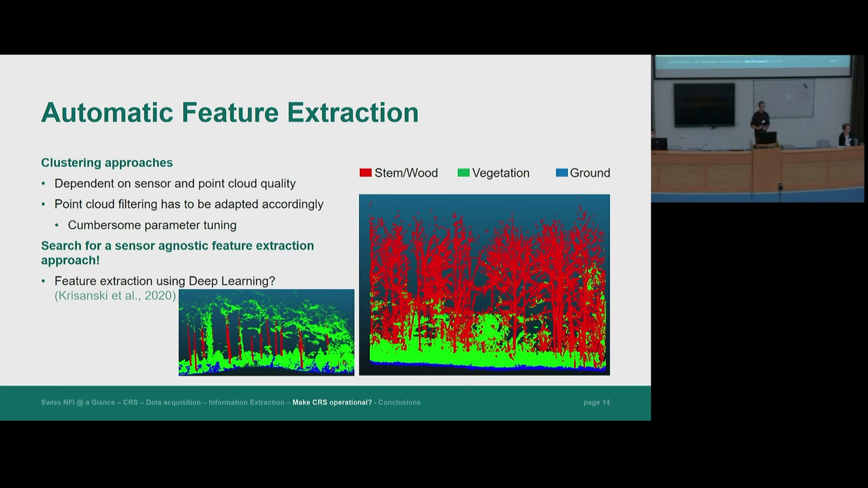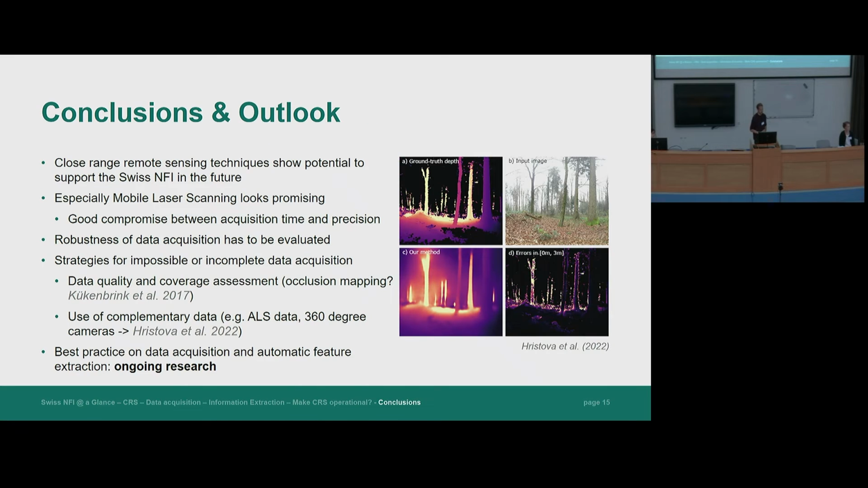So far we have only talked about robust data acquisition, but a big issue that I think we all still have is the robust extraction of information out of these point clouds. And here a big hope of this COST Action is also the discussion on whether we can find better solutions for a more robust extraction of information. The big question for me is whether deep learning approaches, as seen by Sean Krasinski, who published an interesting paper on that recently, are the way to go in order to extract information out of these point clouds in a more robust manner. And with that I want to come to a conclusion.